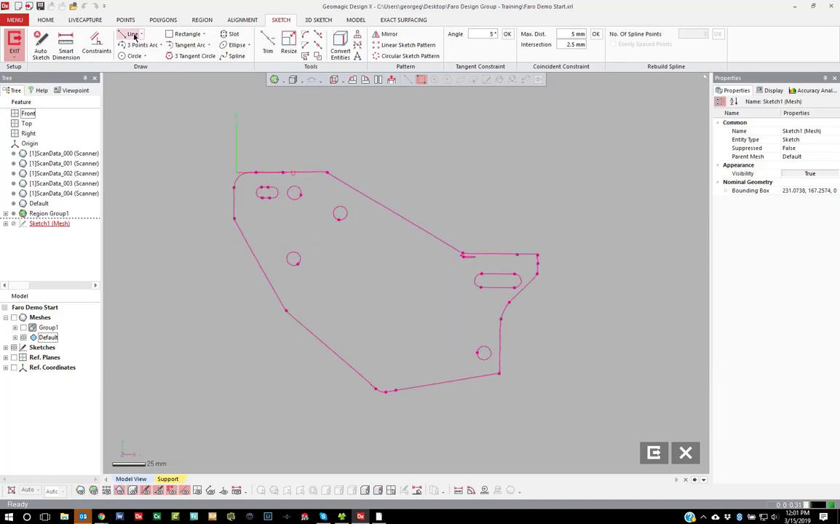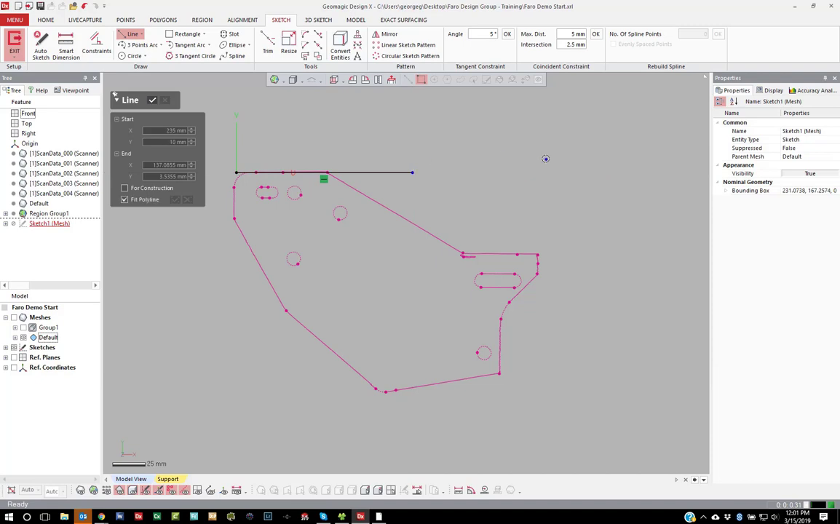When I go through the process of modeling this, you can talk about how you can draw things wherever you want.